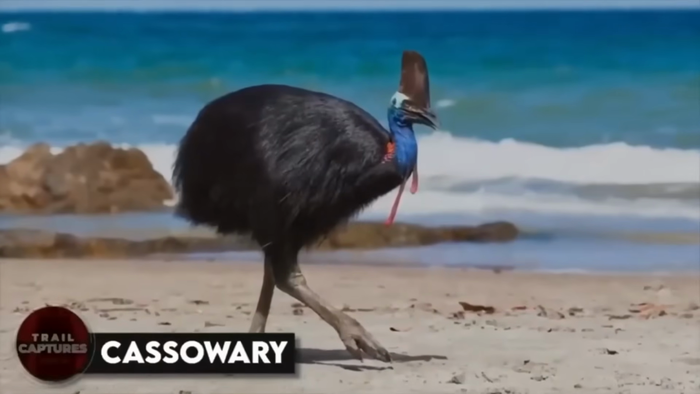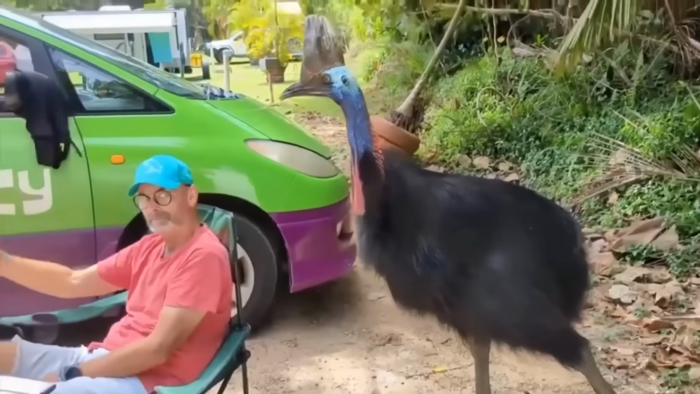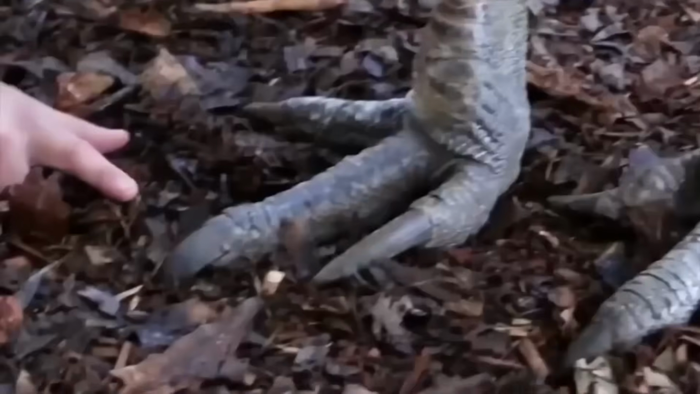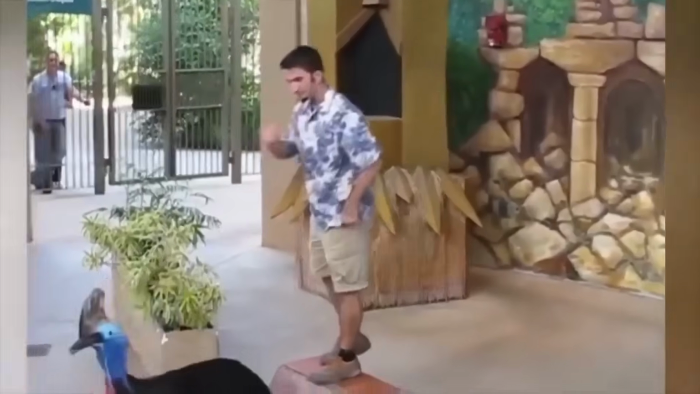Cassowary. The cassowary is usually known for its striking appearance, with its bright blue head and neck and a large bony protrusion on its head called a casque. However, these birds are also incredibly dangerous, with sharp claws on their feet that can cause serious injury or even death.